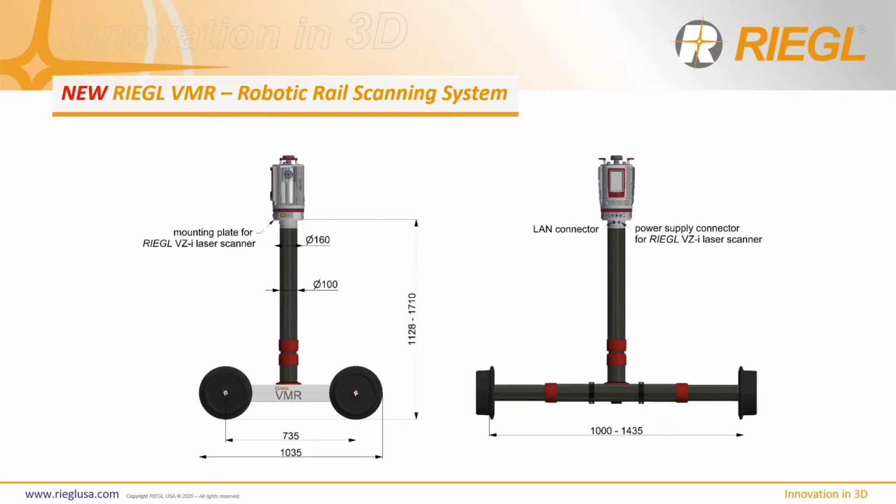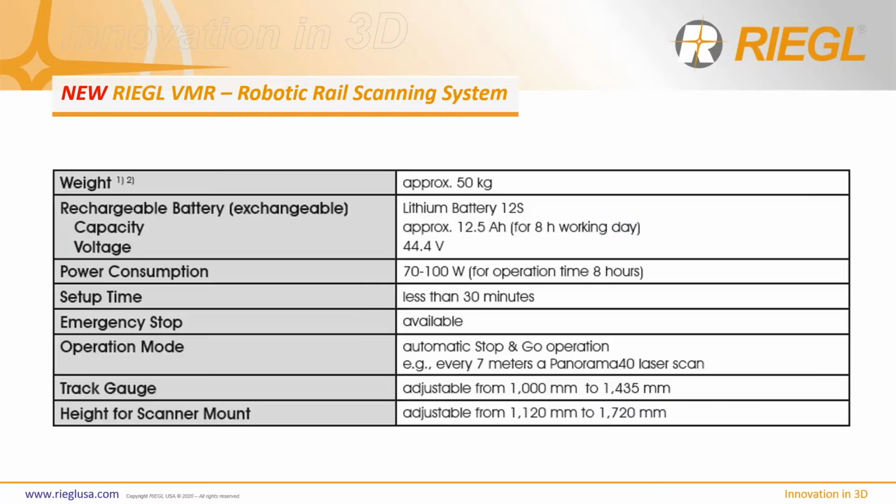This rail system is very versatile. You can expand the width of the wheels to accommodate different rail sizes, and you can elevate the scanner to different heights. So if you're doing tunnel scanning, outdoor rails, indoor or underground rail, you can fit the scanner to suit such conditions. Everything is powered on its own. If you look at the specs here, it weighs about 50 kilograms, so it's a two-man operation. And when I say operation, I mean putting it on the track and getting it off the track. But once it's operating, you really just need to monitor it.